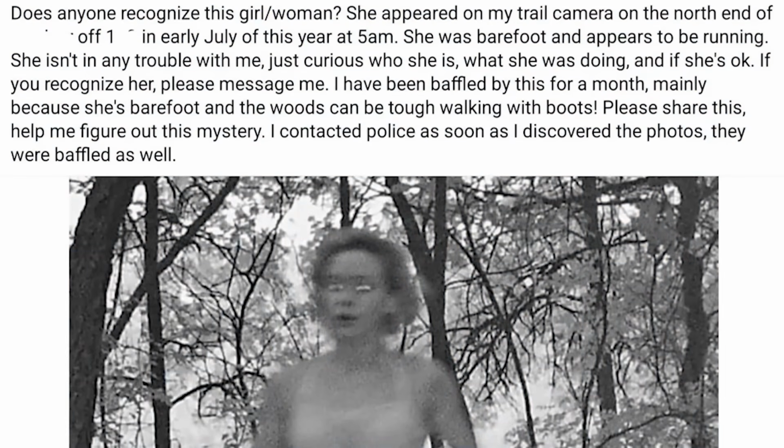So this next story may be not a creature captured on trail cam, but it's equally, if not more disturbing. This woman here was captured on a deer cam in the woods, going back and forth in the dark for hours, barefoot. The owner of the property was pretty alarmed when he saw the images, making a post online about it, reading, "Does anyone recognize this girl/woman?